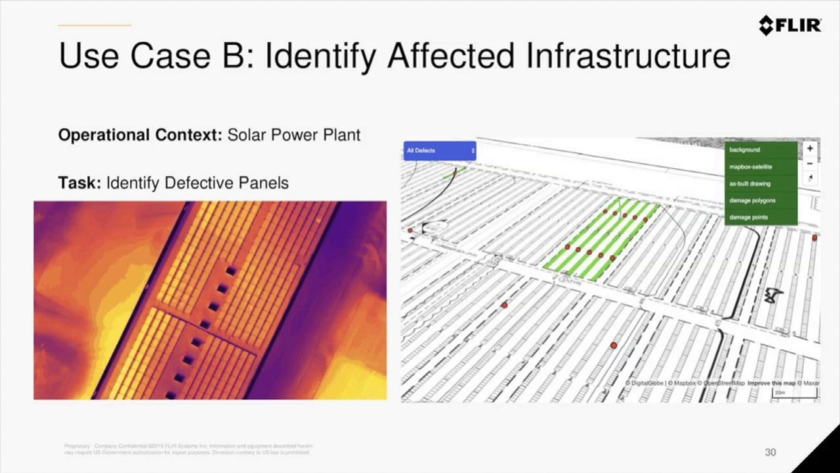What we can do is apply raster analysis to query specific values out of the thermal raster layer. And by finding a location and then applying overlay analysis, we can find the specific features that are affected.